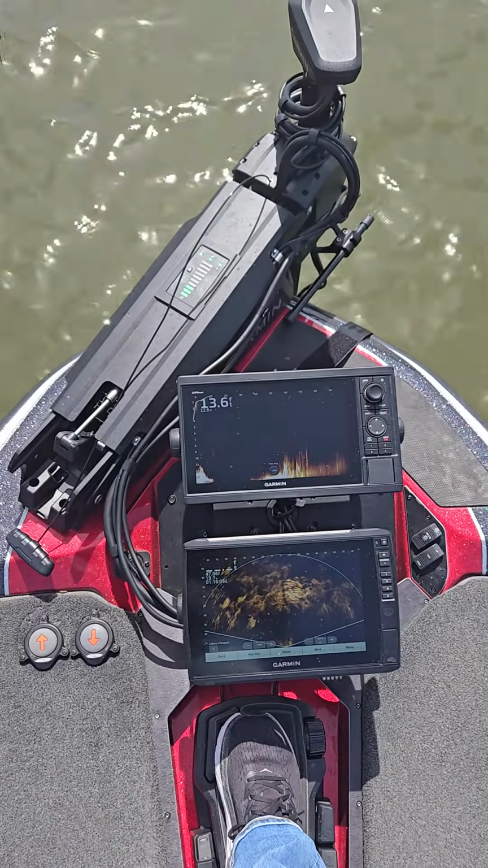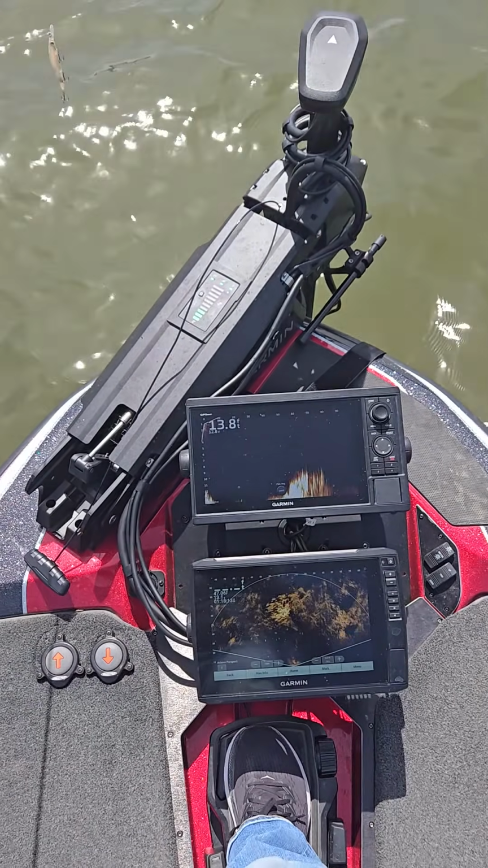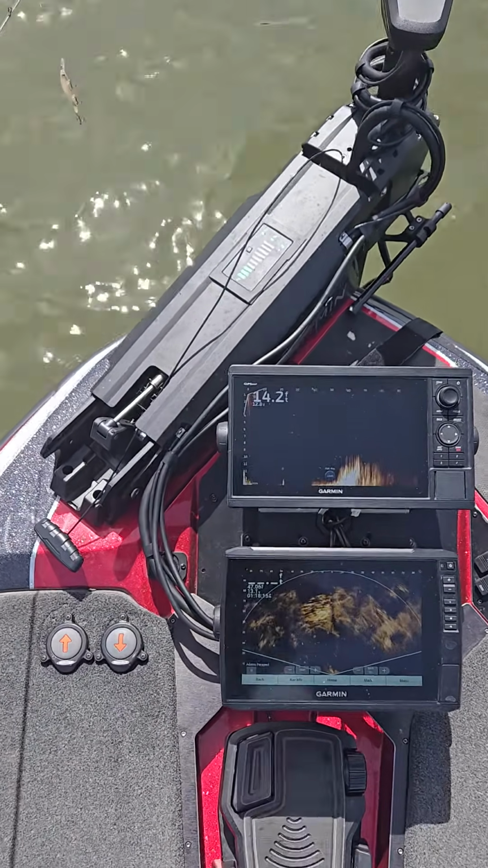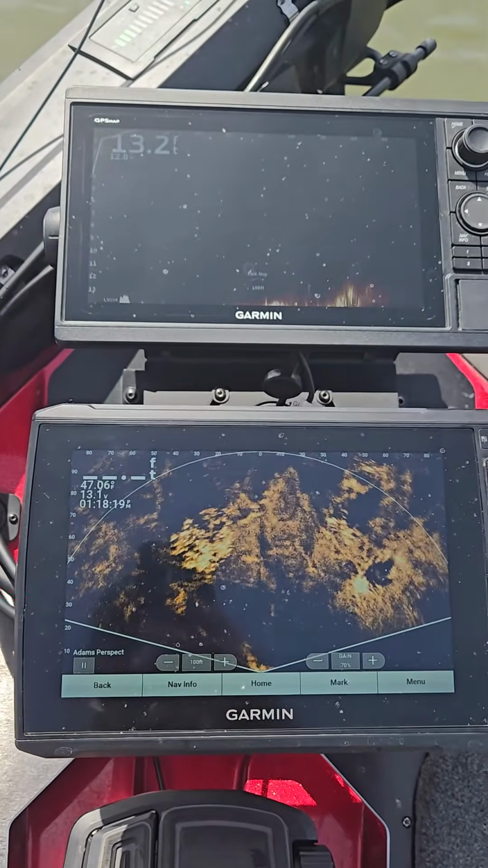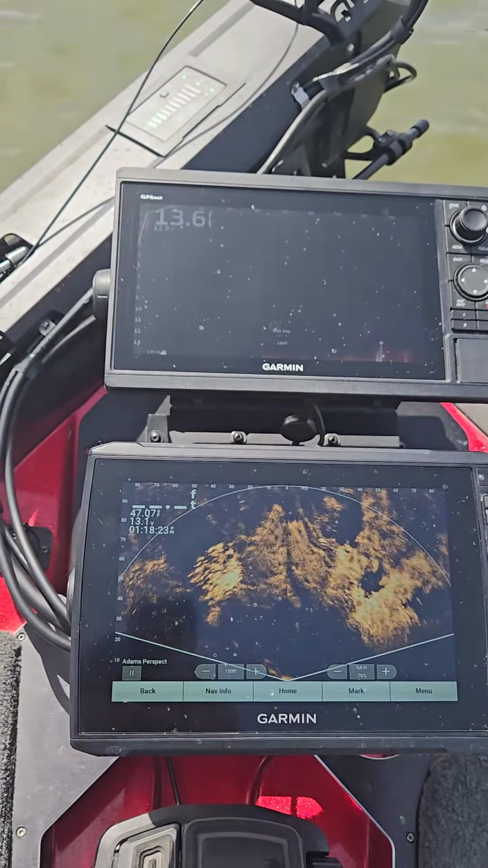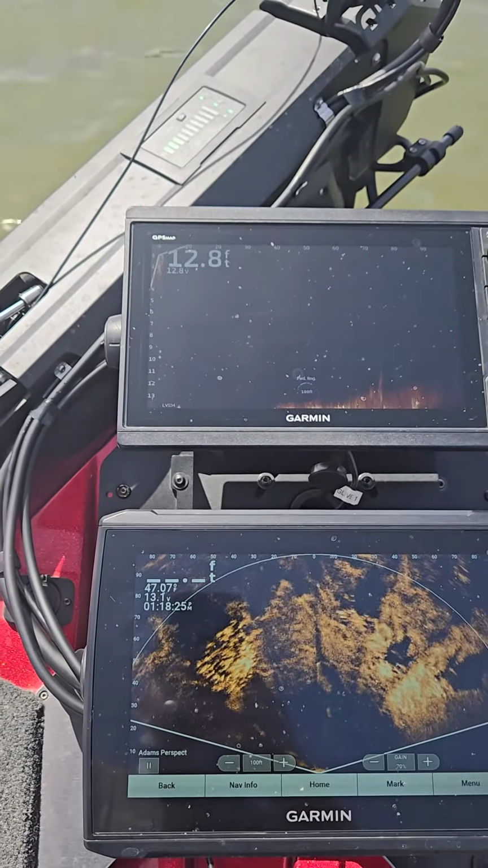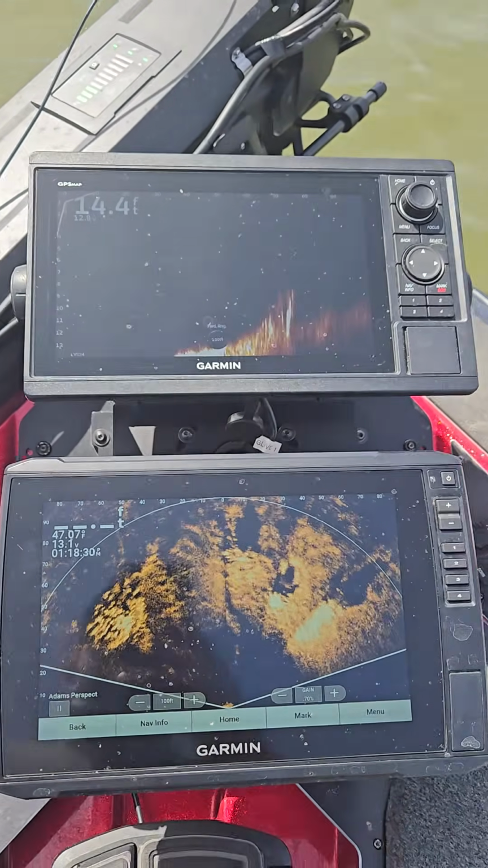I just caught a real big one, probably a 6-7 pounder here on a jerk bait. Water temperature, let's see, we got 47 degrees here. 13.1 volts, 12.8 volts on the top one. That's pulling from a 54 amp 12 volt Dakota lithium battery here.